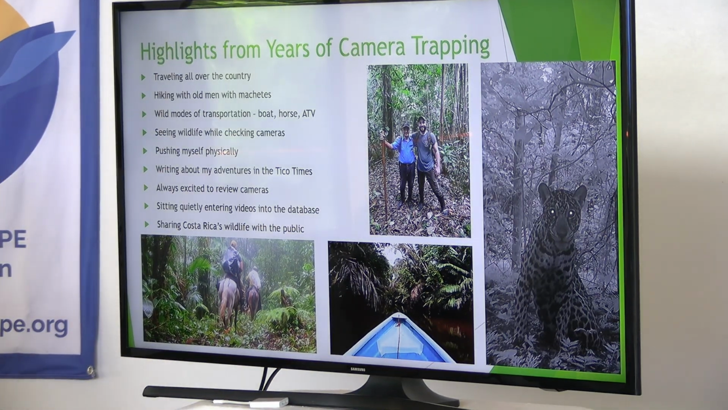Wild modes of transportation. Sometimes the only way to get into the forest is on an ATV or on horseback. I've been to farms that are only accessible by boat. That's always just fun.